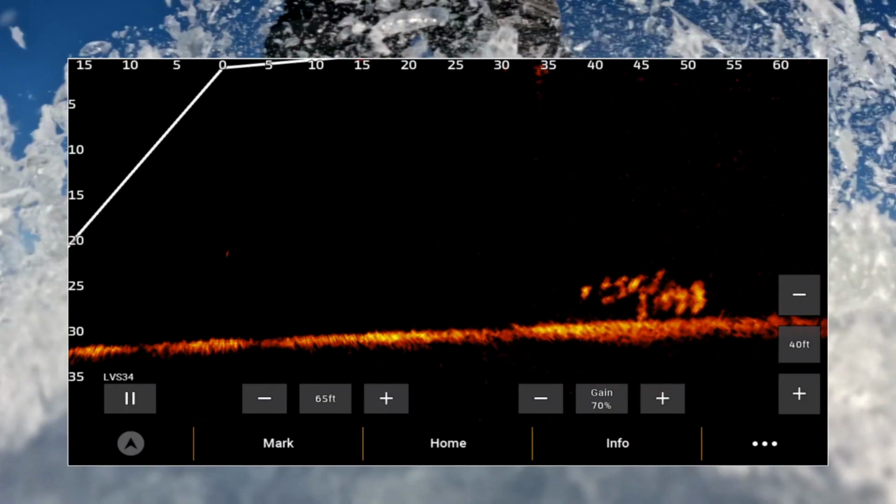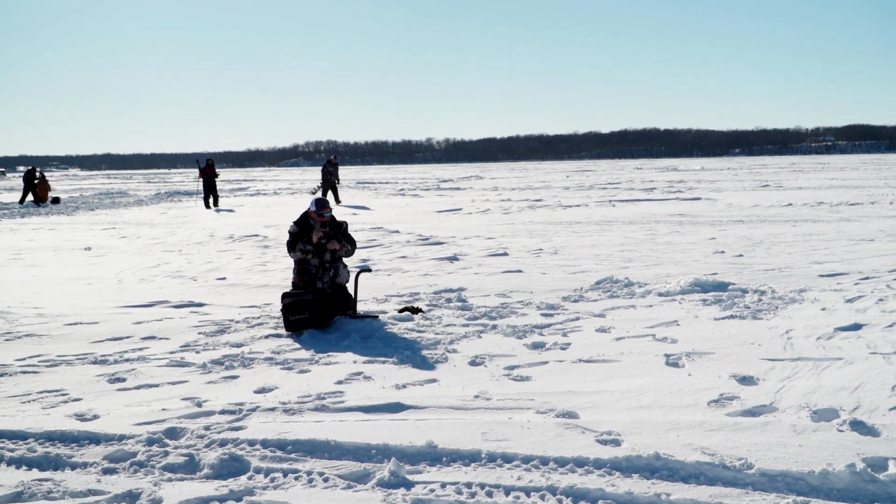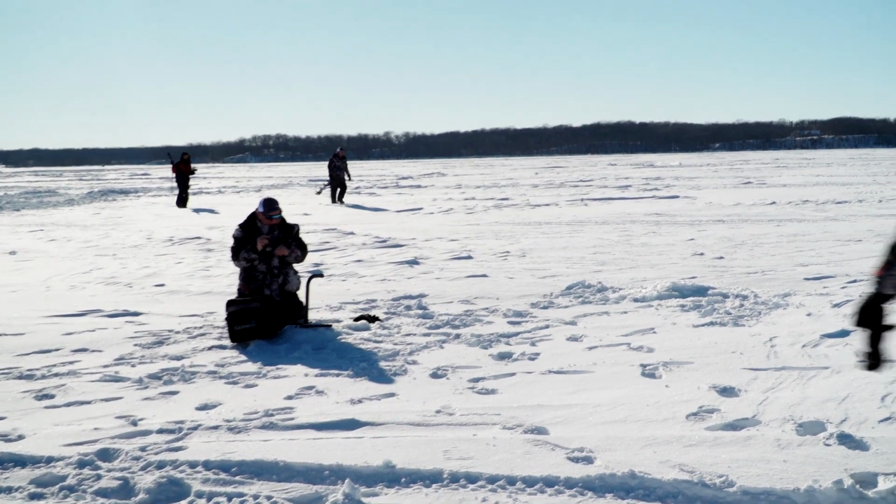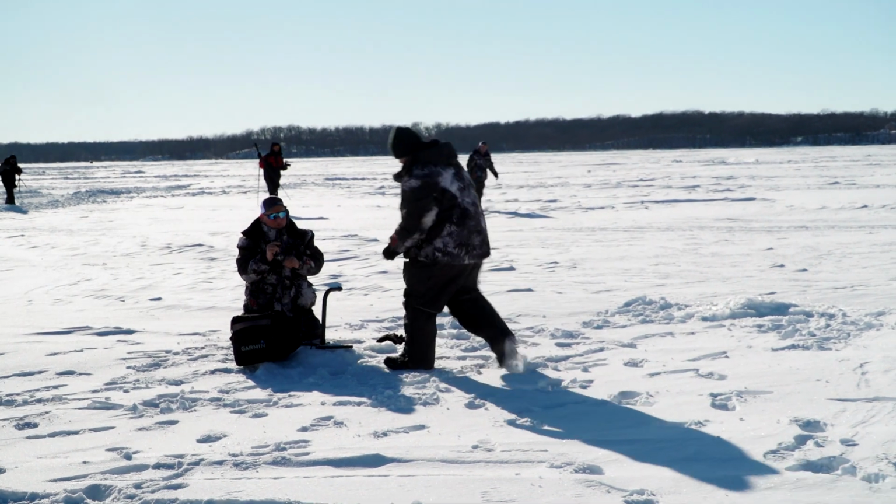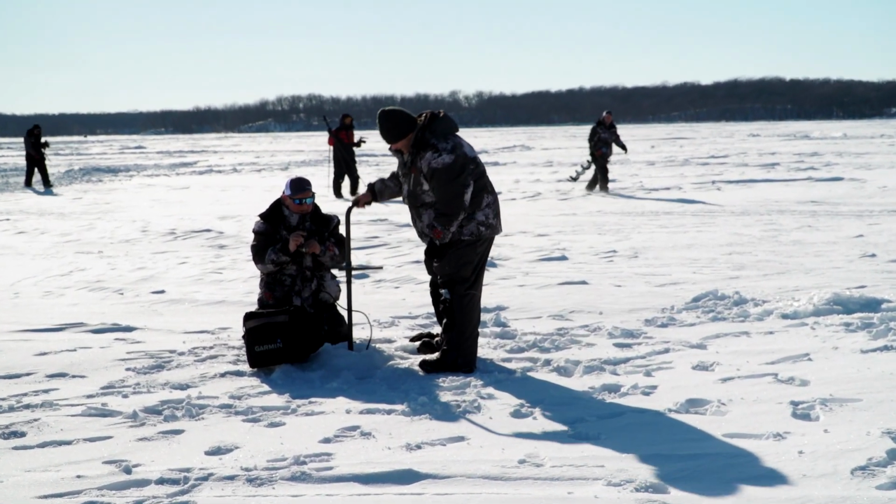The school was right here, was on us, and it sounds like now this school's moved over towards Mike. And that's the thing. We're 40 feet apart, and before, we'd literally just be sitting here watching for these fish. What do you got going on, Mike? I got one. That school moved from you over to here, Danny.